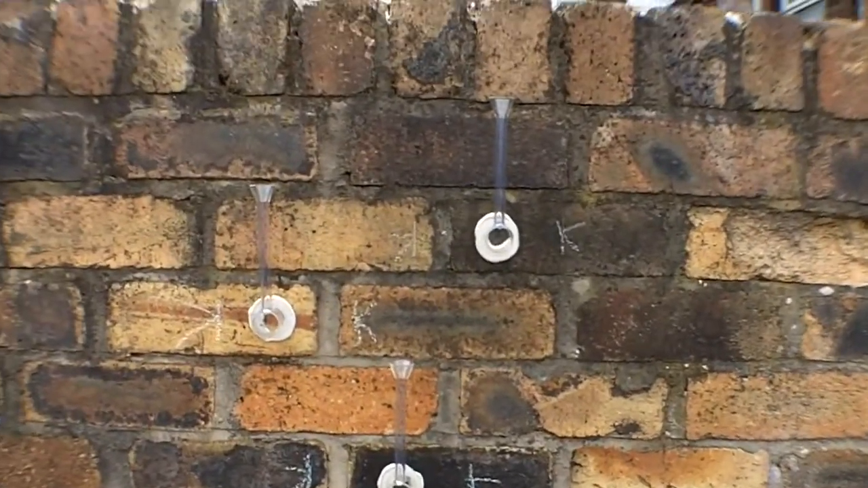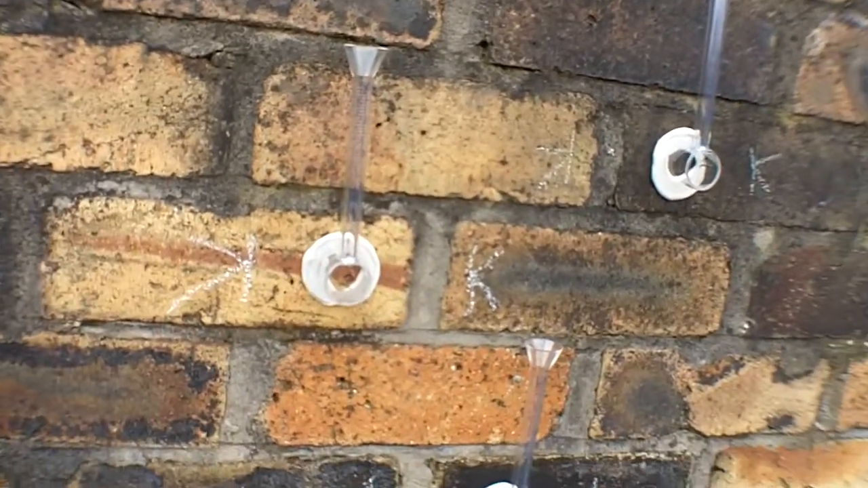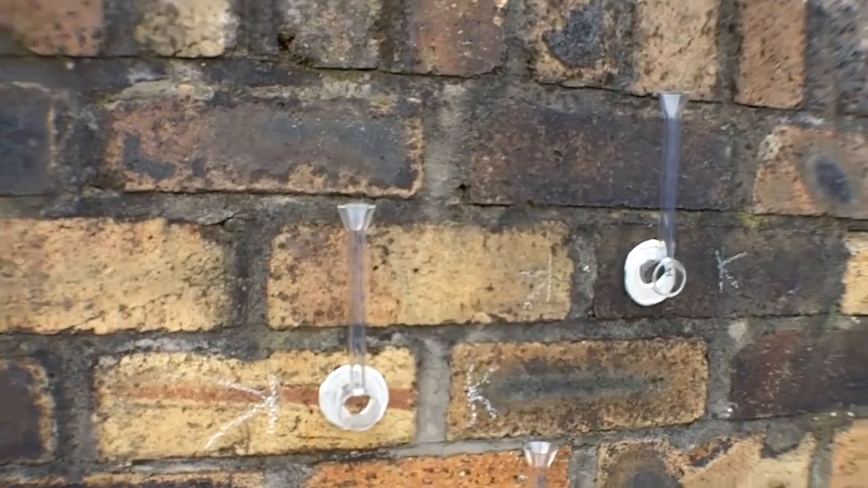We're back at the same property again, the one where, for those who haven't seen the first part of the video, we had water penetrating through the brickwork. So now I've applied the cream to the brickwork, as you can see over there, and I've put on the tubes once again. They're called Karsten tubes. What we're going to do is fill these with water again.